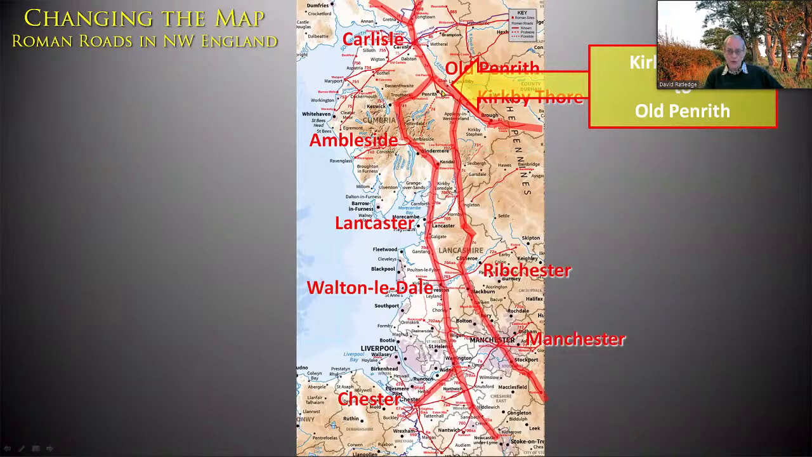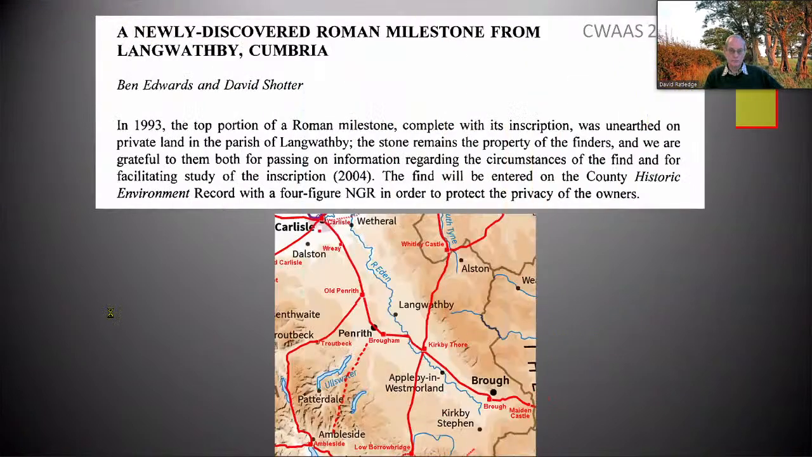Right, we've reached Kirby Thor. Can we join up with our other road? Is there actually a missing link? And there was a bit of a clue in 2005. This is the map of that area. The road comes up from York over Stainmoor, Kirby Thor, turns left for Broome and on that way.